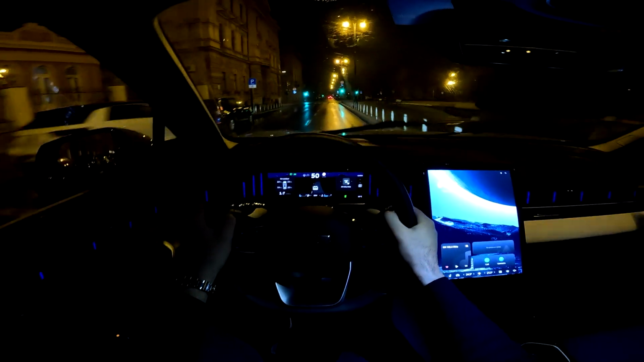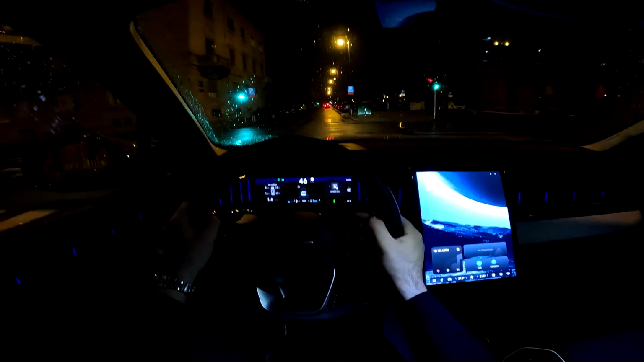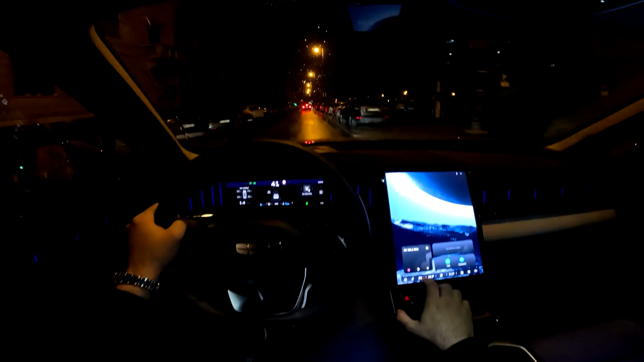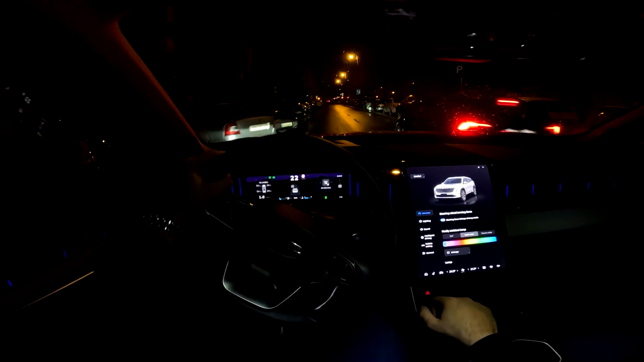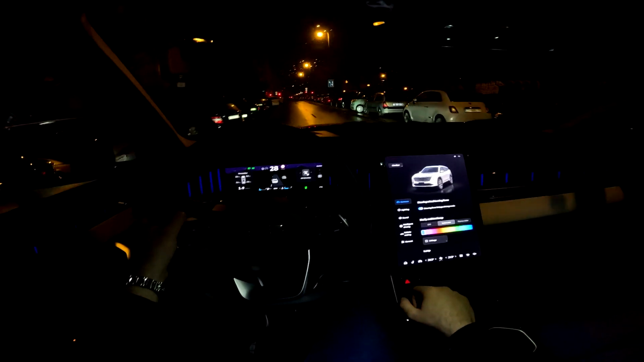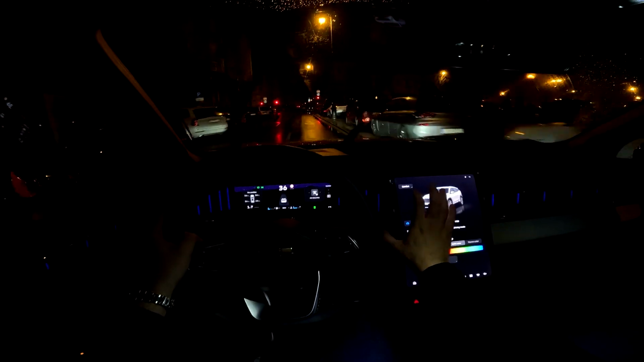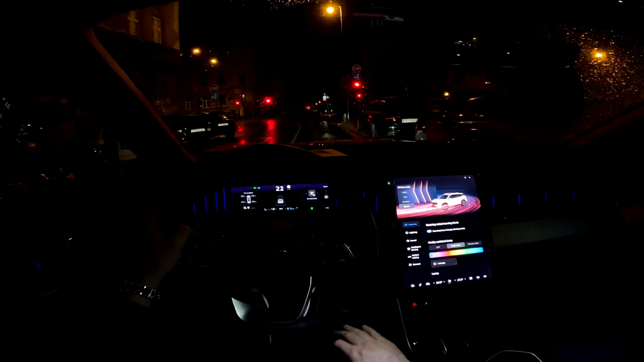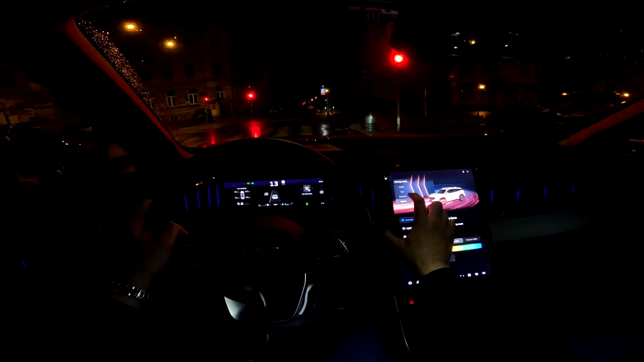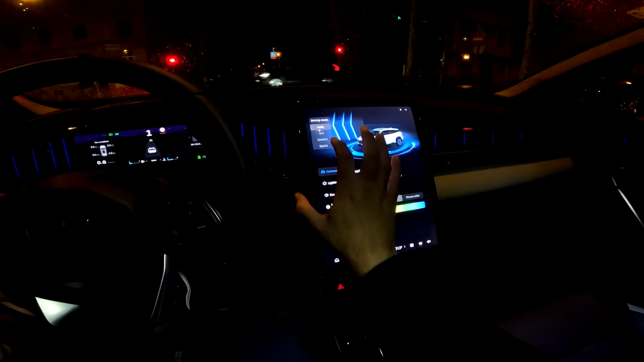And the car has got different driving modes, and in order to change them, you go here to the car settings, and now here you have a bunch of things. So we are currently in comfort mode. You can go and change it to sports, eco, or intelligent.